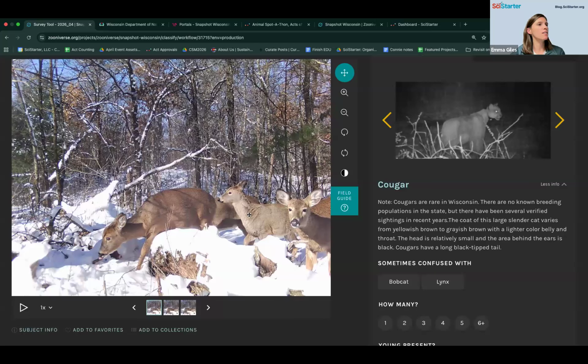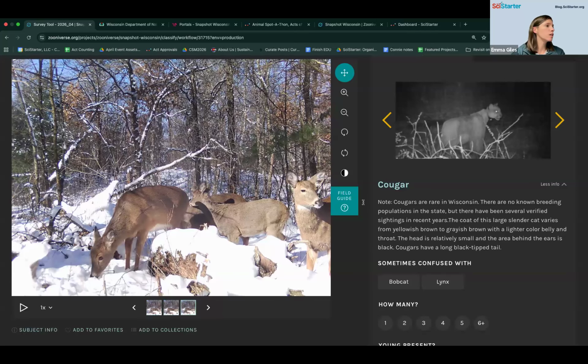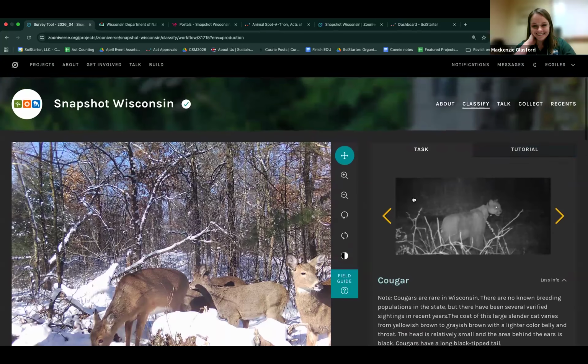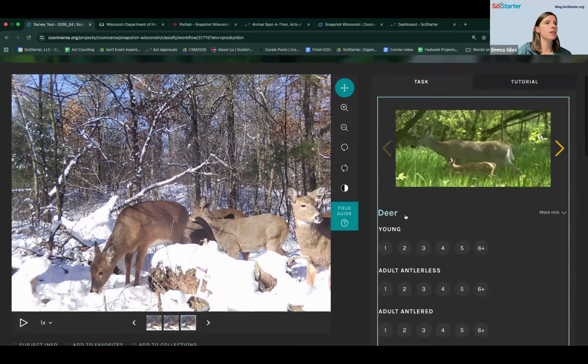Also, I can't believe none of these are babies. They look like they're babies, but I don't see any spots. I feel duped. And there's four of them. Gosh. Let me answer this question and then we'll come back. Deer, it's not a cougar.